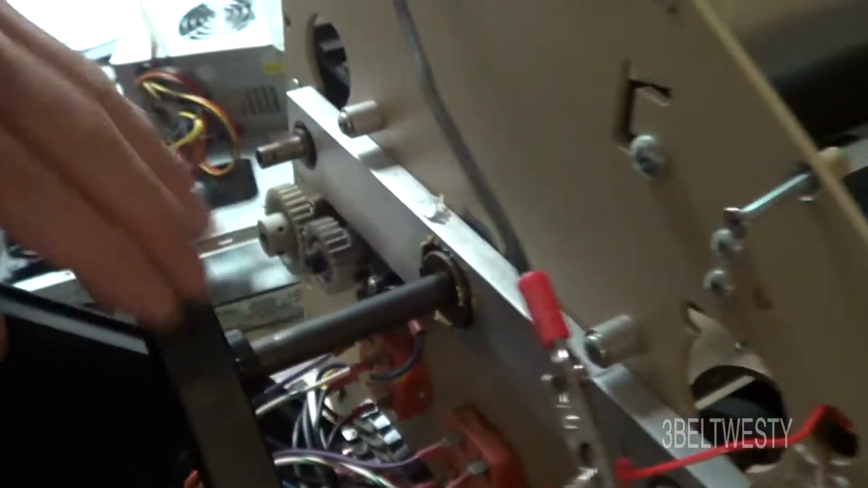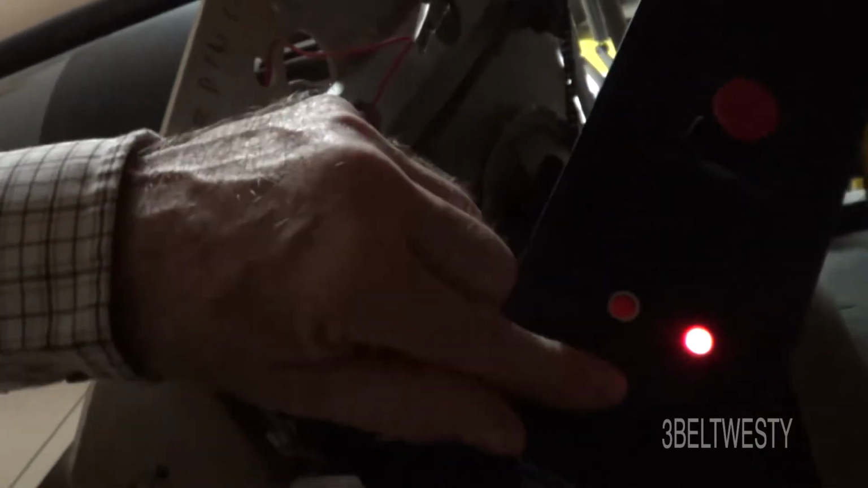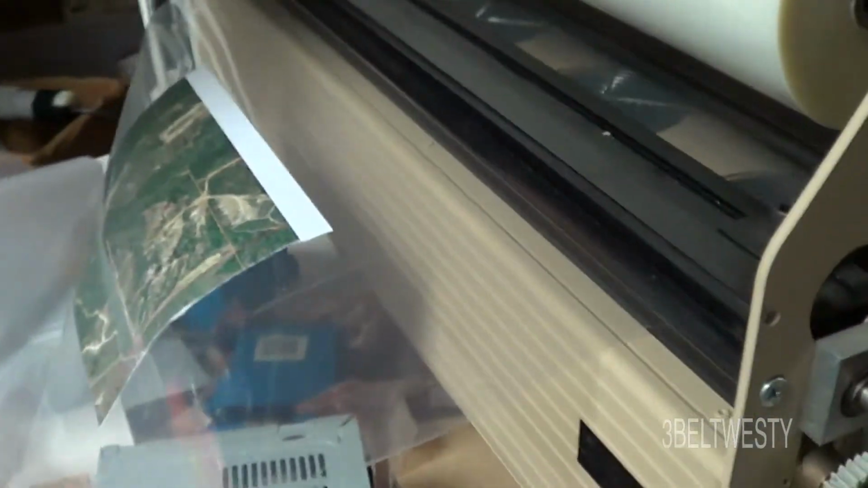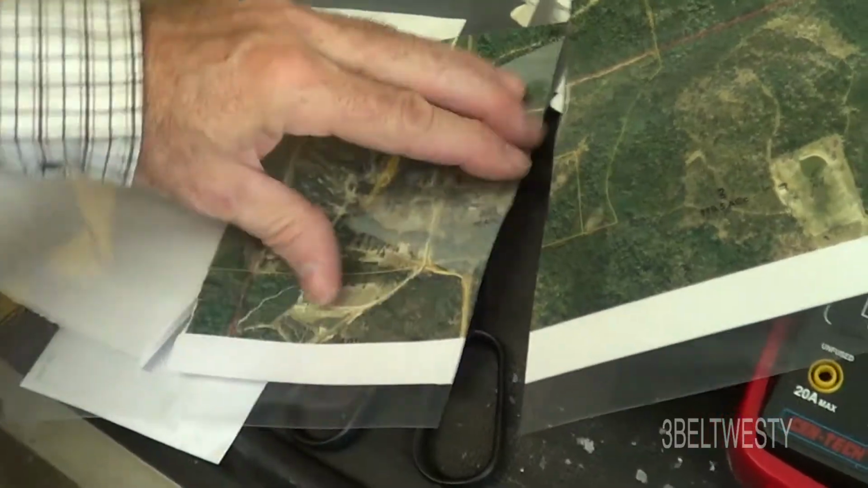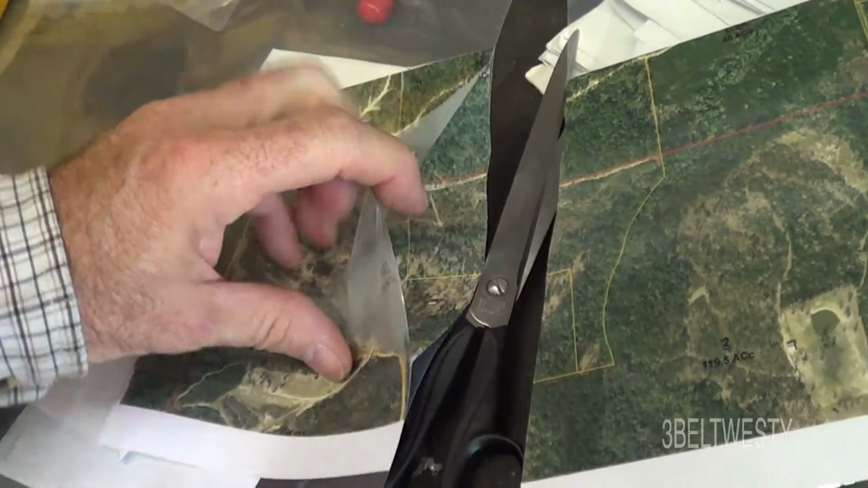Turn off the machine drive. Open this up. Turn the machine drive back on. Keep the roller warm. I'm going to cut that out of there. Through here. See, it didn't bond.